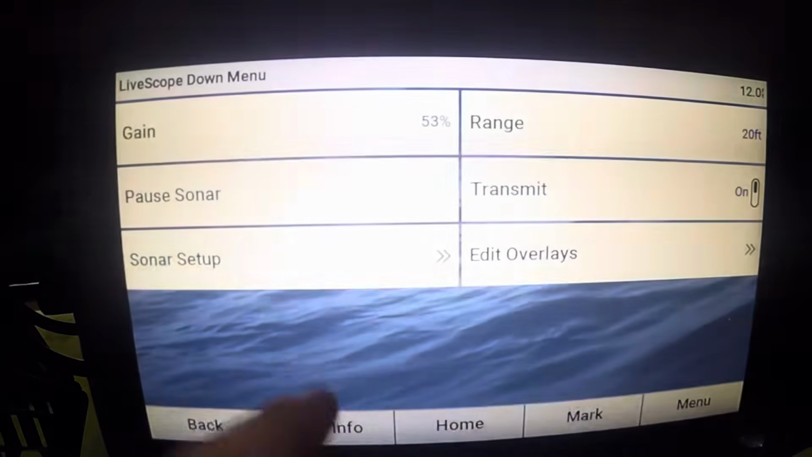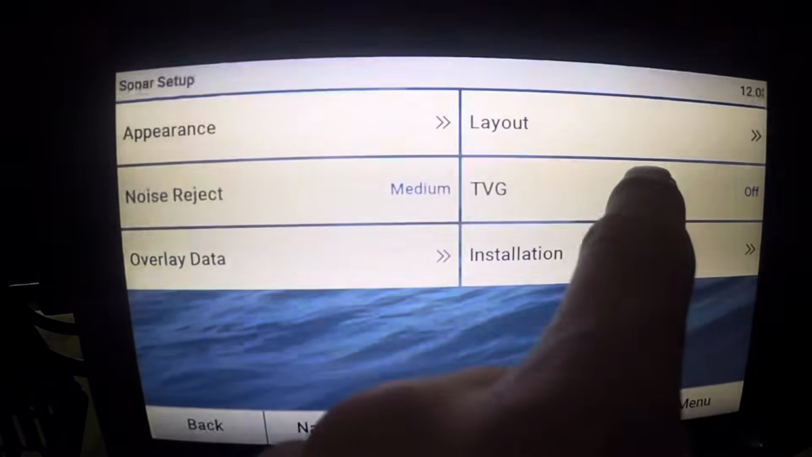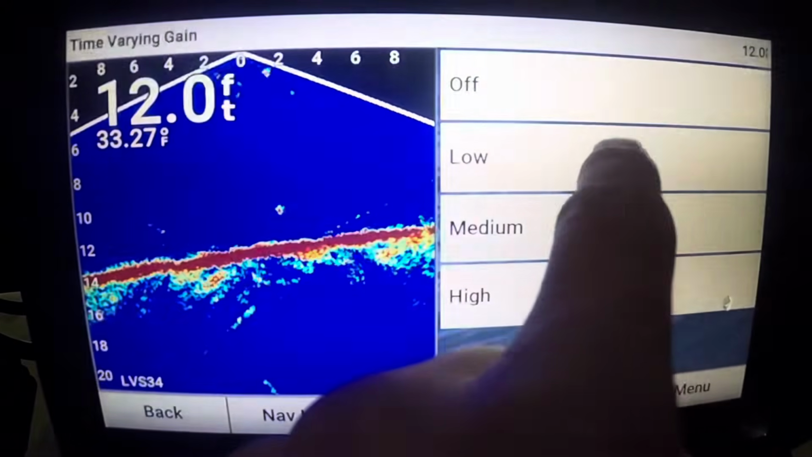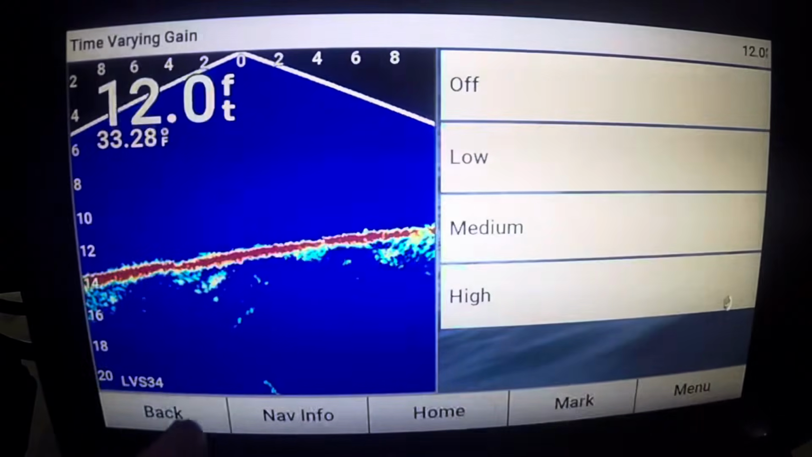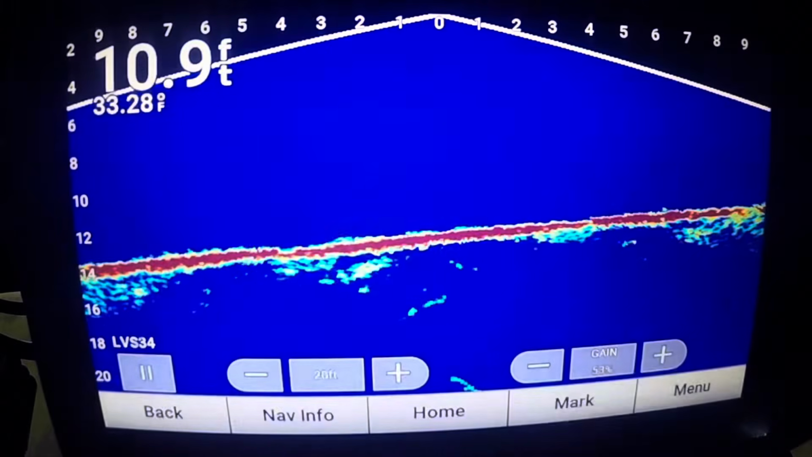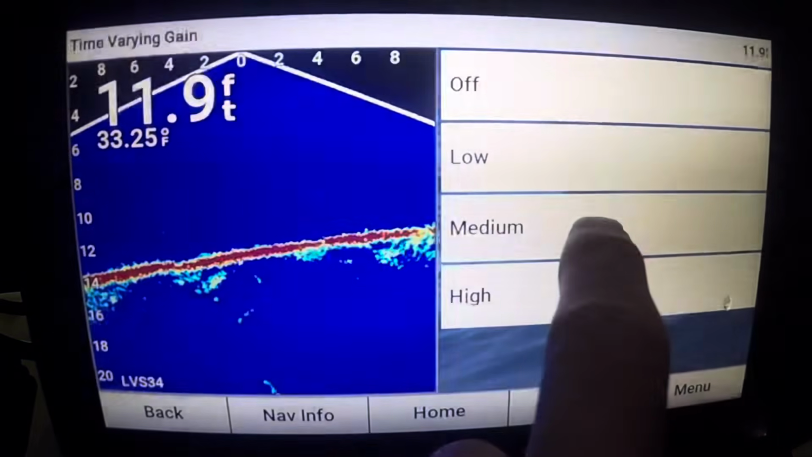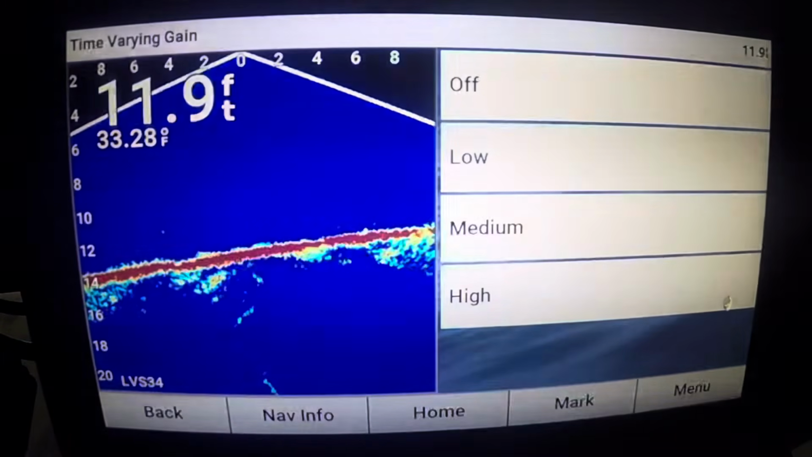Another big one is sonar setup, TVG, time variance gain. This I always try to have off or low. With TVG, you can really clear it up if you go to high. It takes away all the noise, but where's my hook? Your hook is like a dot. It takes away a lot. So with TVG you can clear up your screen really good, but you're gonna lose a lot, and you're not gonna see as many fish. There's medium.